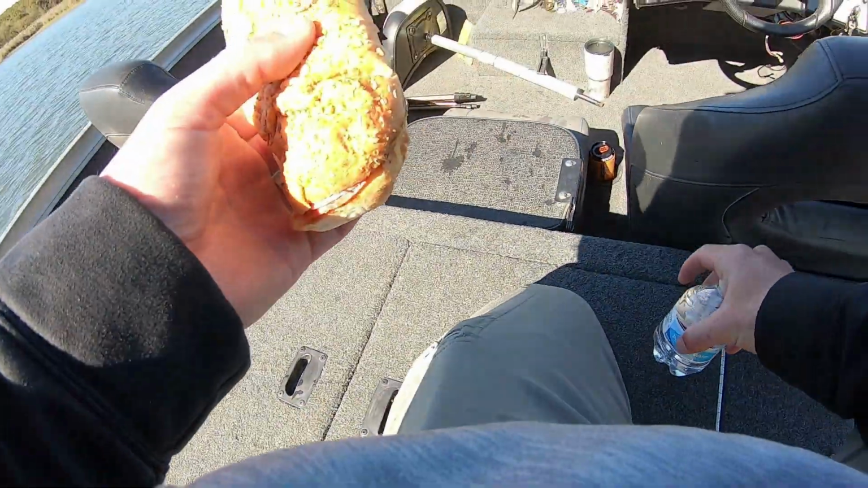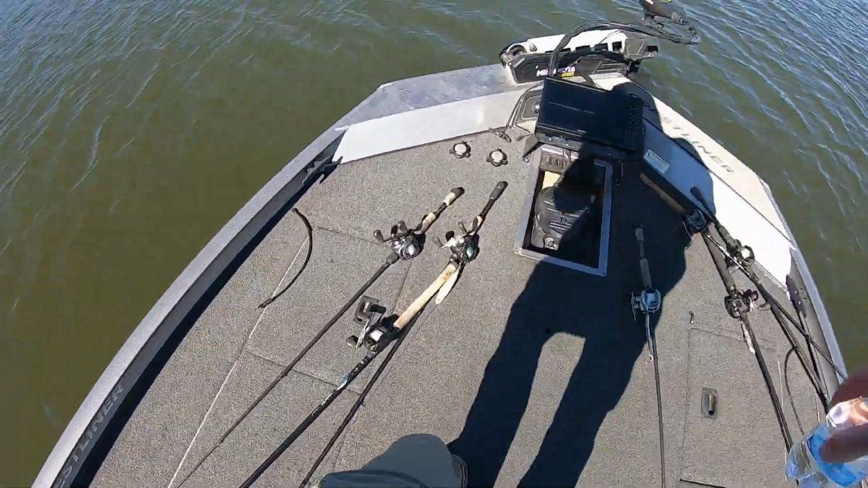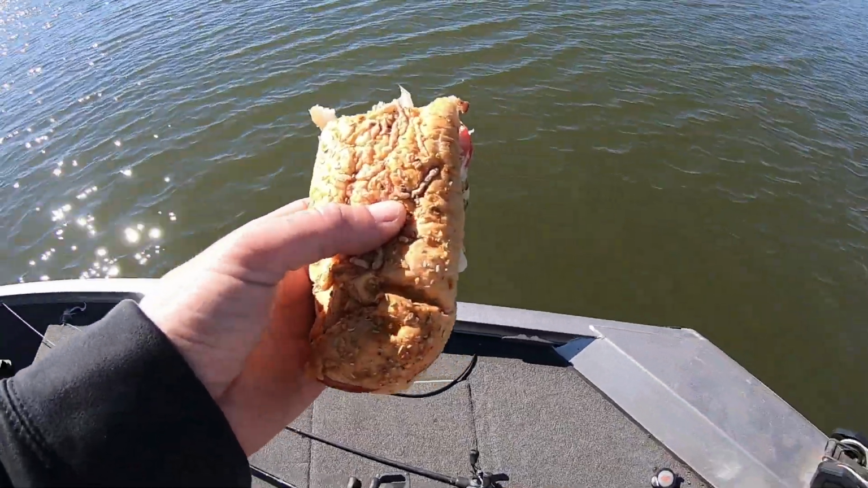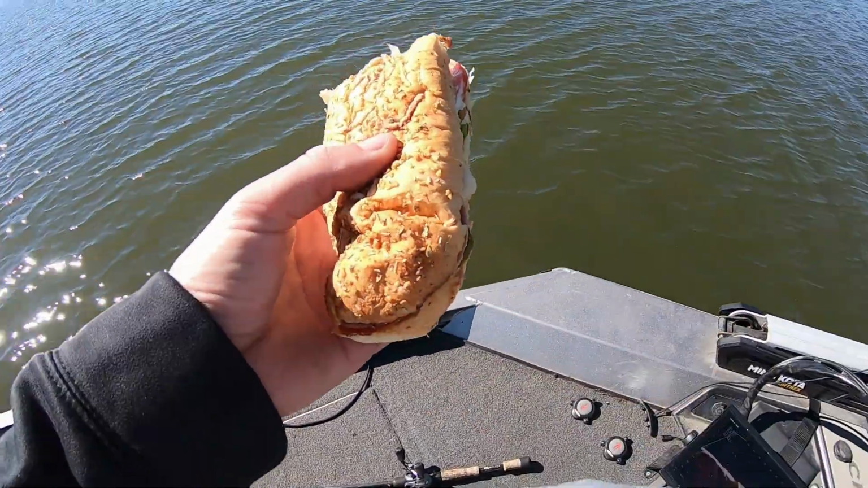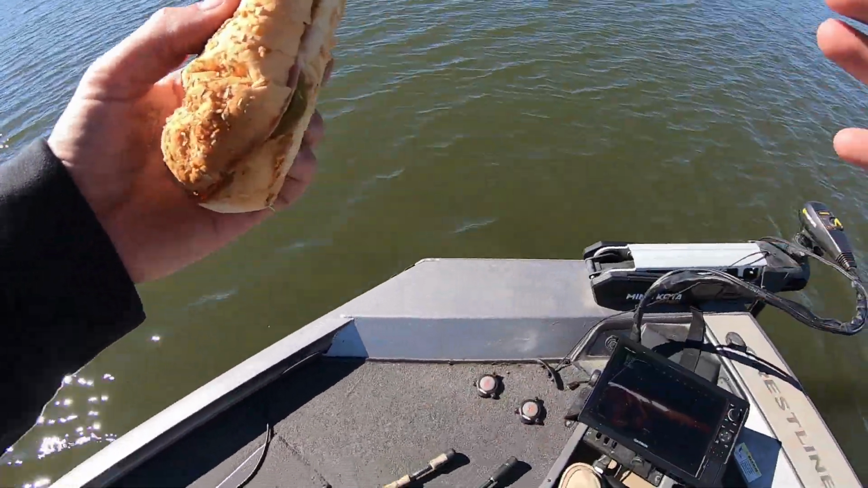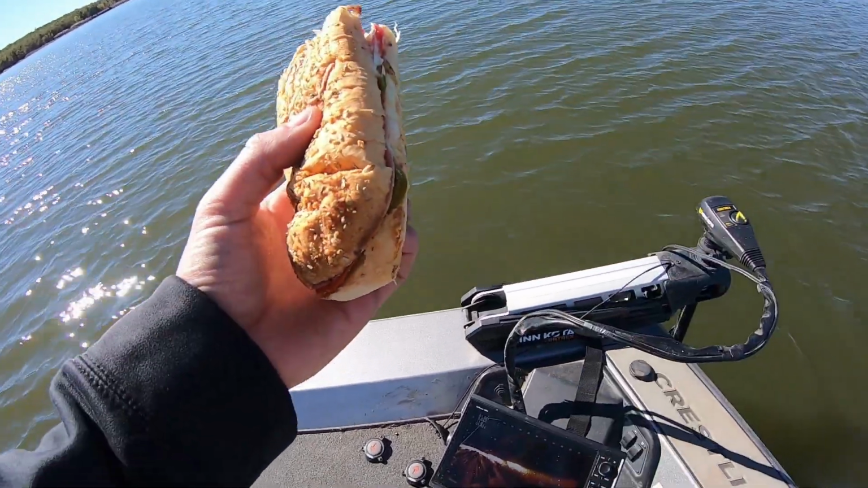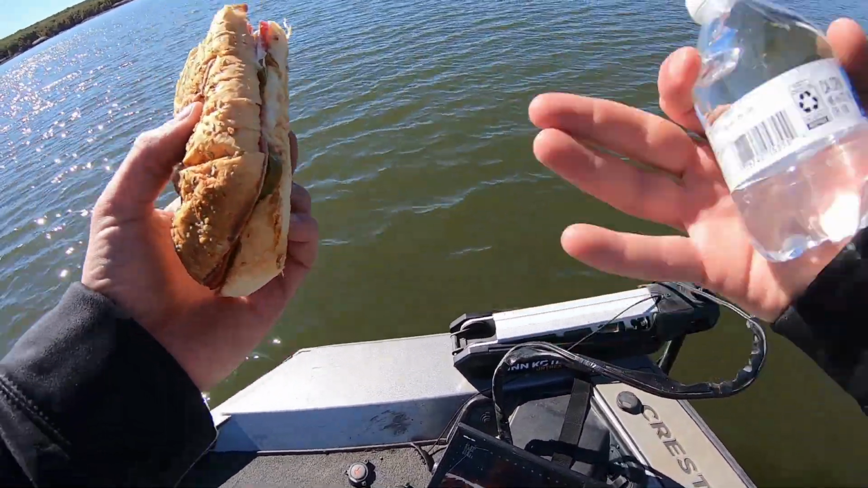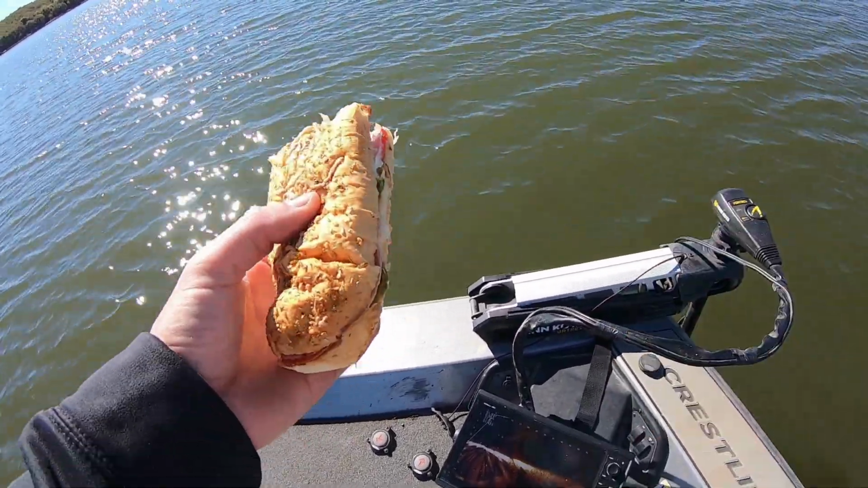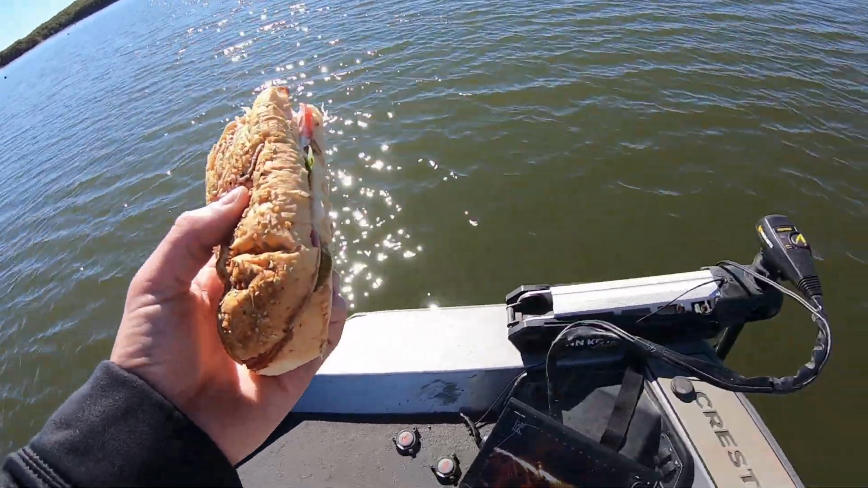I think that fish earned me some Subway. We worked hard for that fish. I know I don't get real worked up and excited, but I try to just live in the moment, because those fish, they're not a guarantee ever. I've caught a bunch of them. They're never a guarantee that you're gonna catch another one. So I try to just live it, not get too hyped, and just enjoy what's going on.